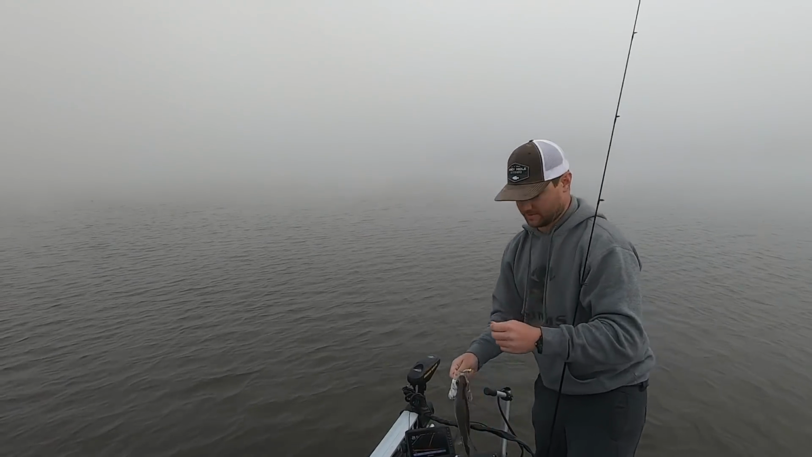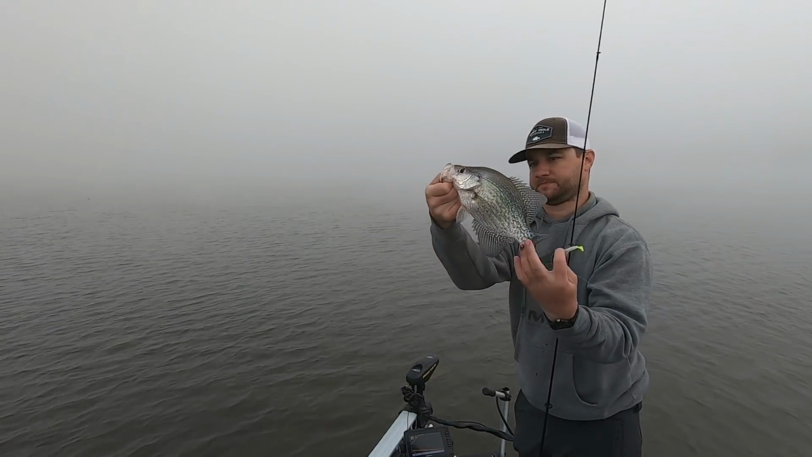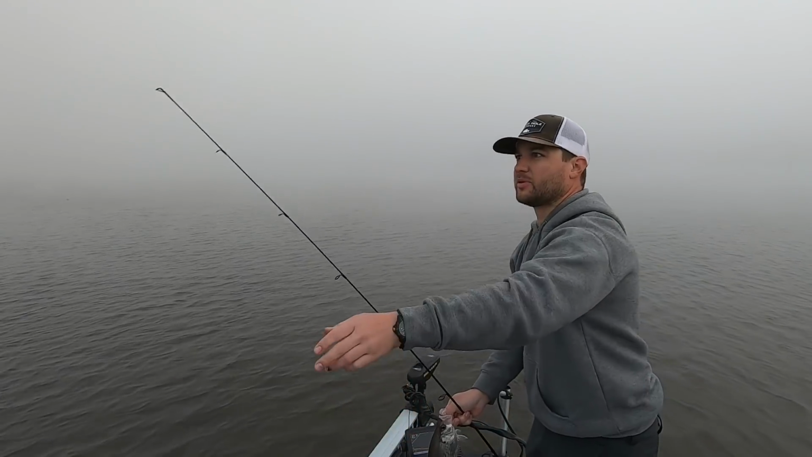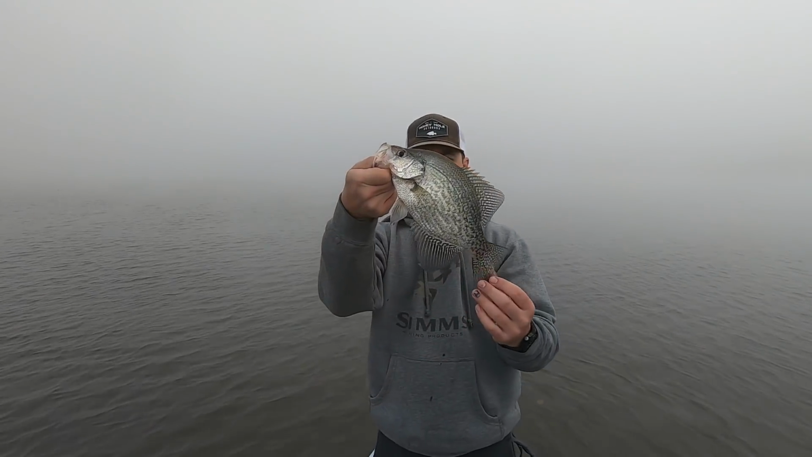That's the ones I showed y'all on how we're seeing them. That one came from that one. Another good fish. All these fish are over a pound that I'm putting in the live well. I'm gonna weigh them at the end of the day. It's a pretty good one.